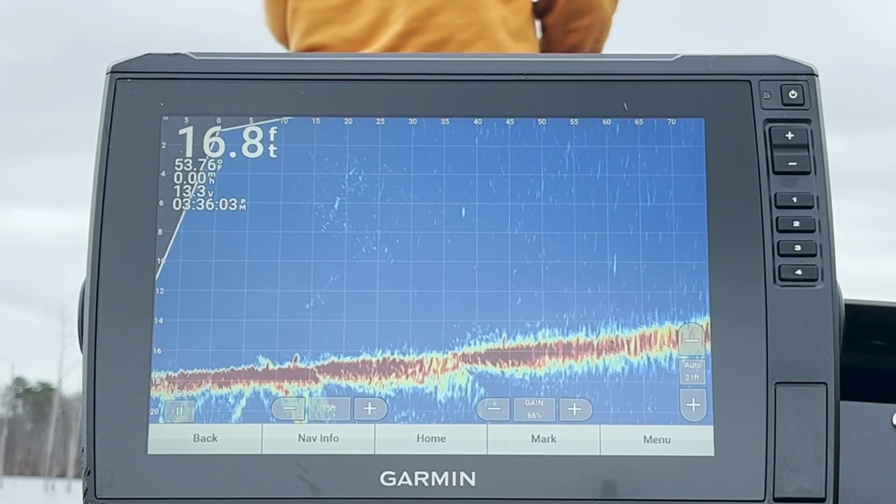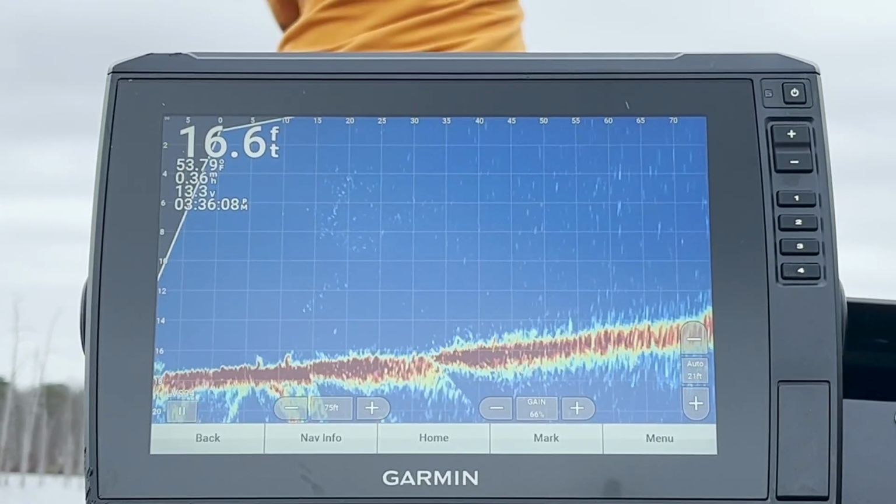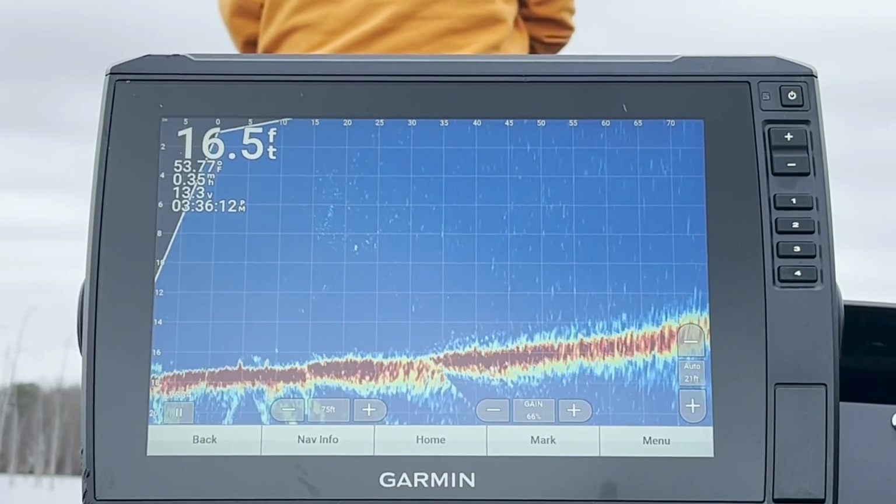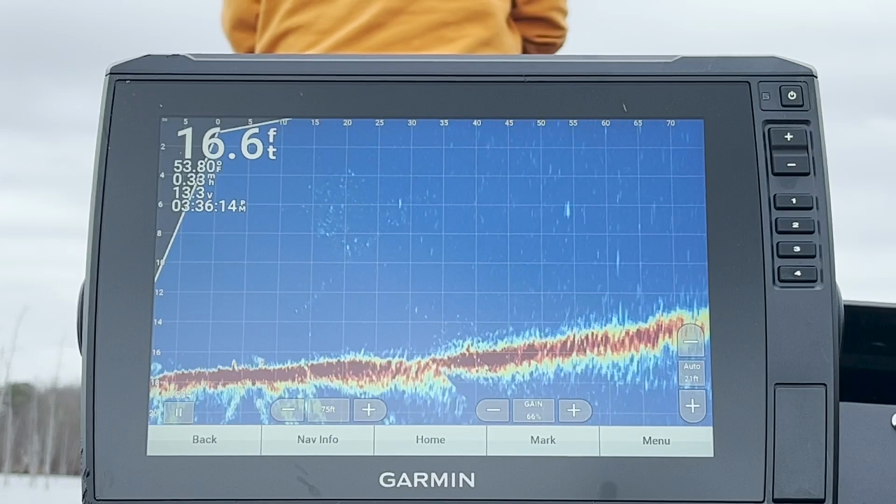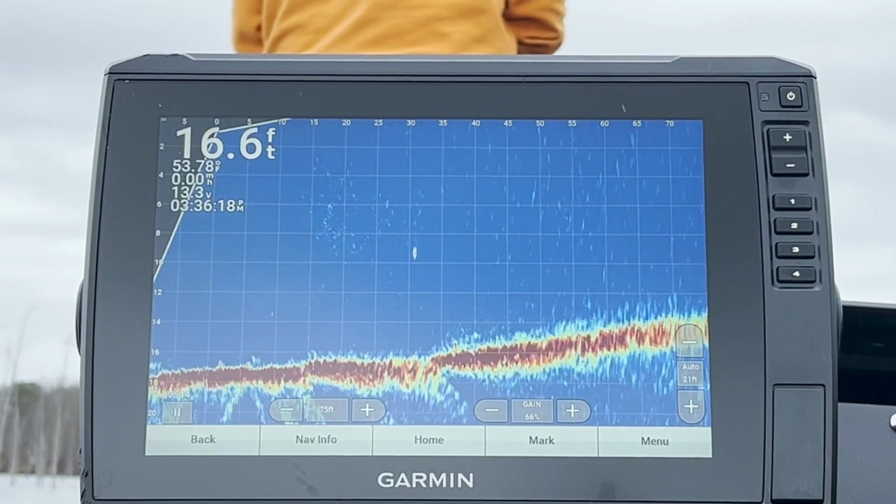If you're trying to crank that bottom in 8 feet, you're certainly going to be grinding the bottom like you want to. And if you're trying to take the tops of grass, you can fish grass coming up 9, 10 feet under the surface pretty effectively.